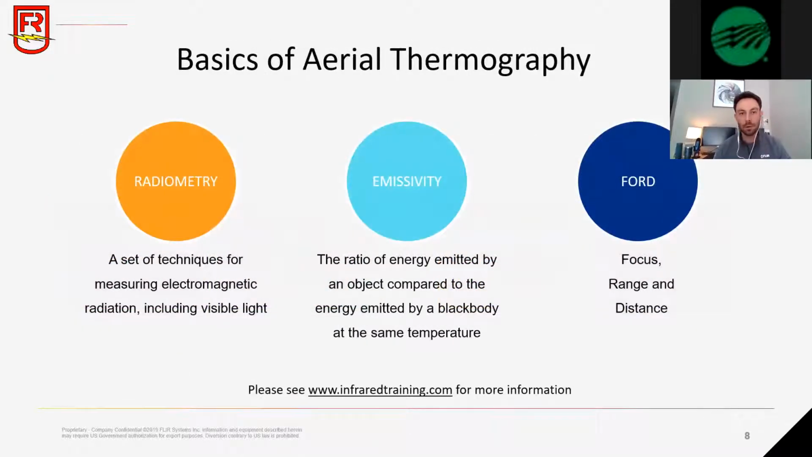Some of the basics of aerial thermography: radiometry, emissivity, and FLIR. Like I was just mentioning, radiometry is a set of techniques for measuring electromagnetic radiation, meaning that radiometry is what you'll be using if you are doing quantitative analysis. Emissivity is the ratio of energy emitted by an object compared to the energy emitted by a black body at the same temperature. In more simple terms, we'll get into that in just a minute, everything in our environment has a different composition, a different shape, a different material, therefore it interacts with infrared radiation differently, meaning it absorbs and reflects infrared radiation at different rates.